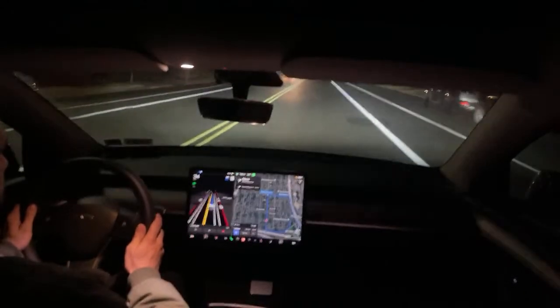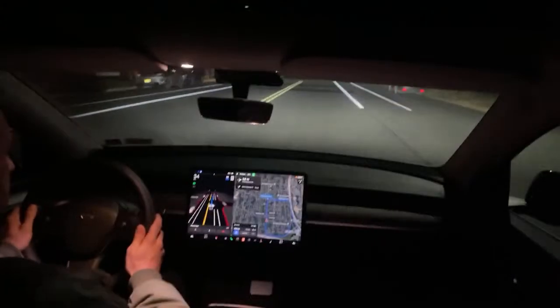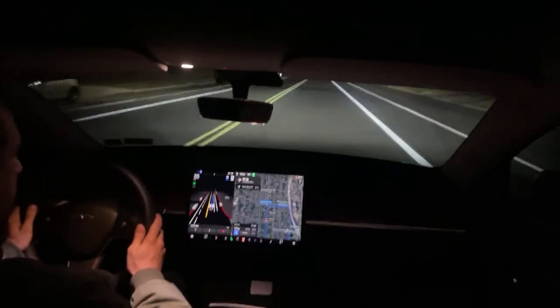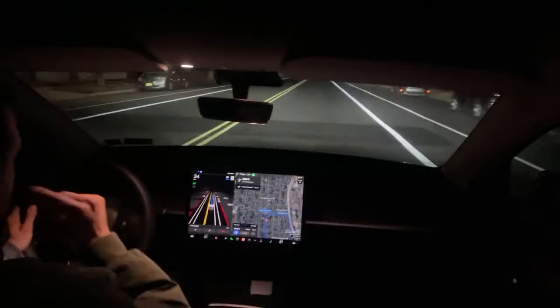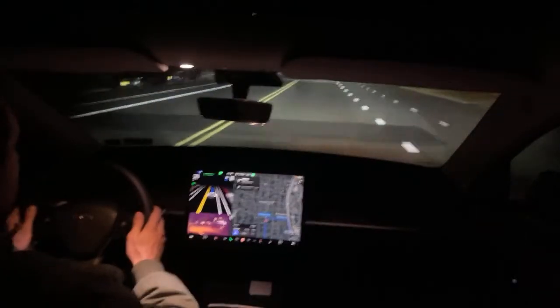Let's see, we got 0.2 miles, and then we're making a right-hand turn on Pierreport Avenue. Going to State Highway 17. So we have 27 minutes, and it says that we'll be arriving at home with 54% battery.